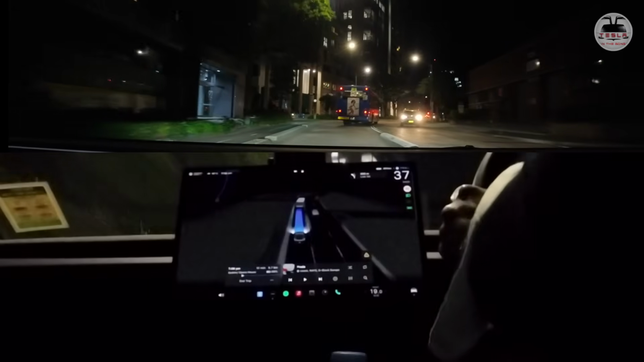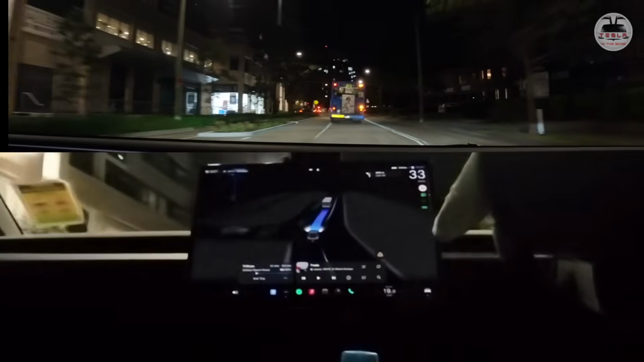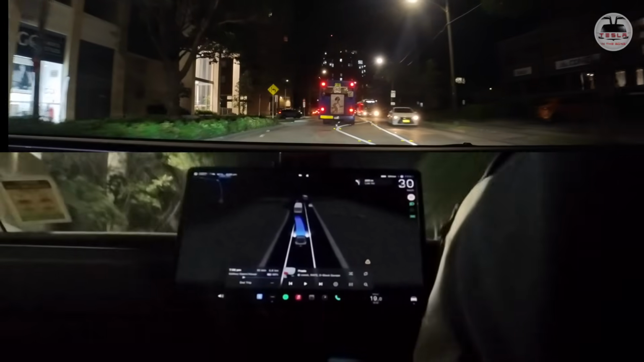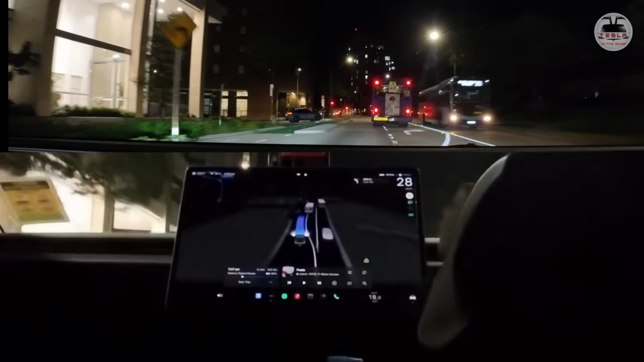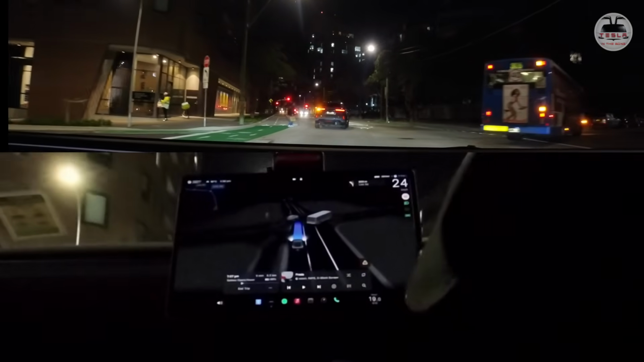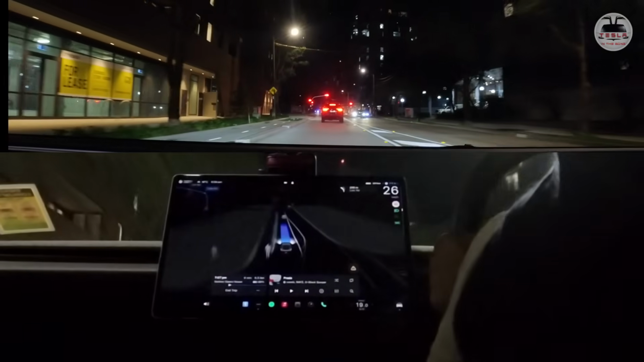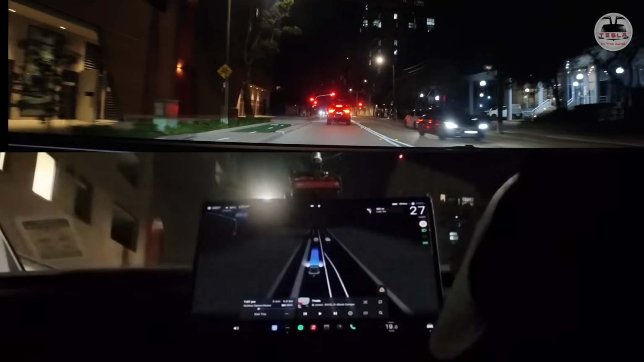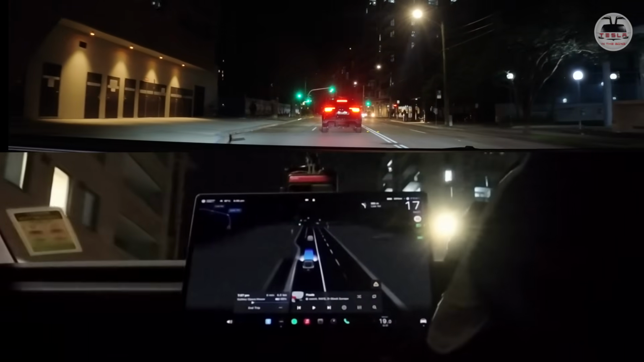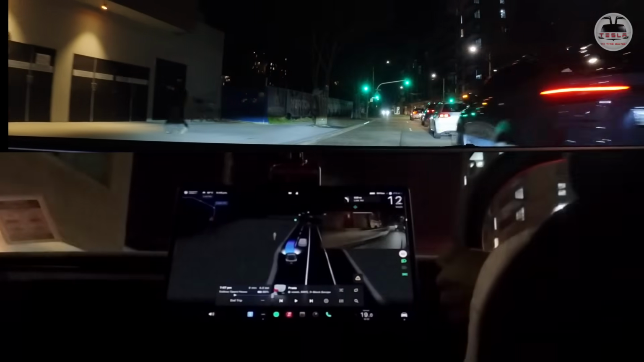This is too cool for words. Okay, there's a bit of a bend in the road. Okay, this bus is going to take this right lane, but we are going straight. Wow, wow, wow. Okay, there's a pedestrian, but they're not crossing, so it watched for the pedestrian. It just sort of slowed down for a few seconds before it went past that, and now we're going to go forward in this. Oh, it wants to take the faster lane.